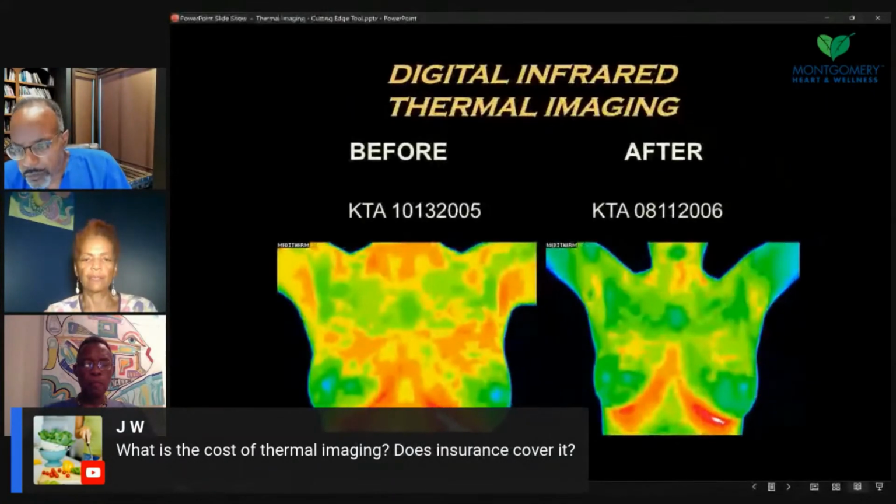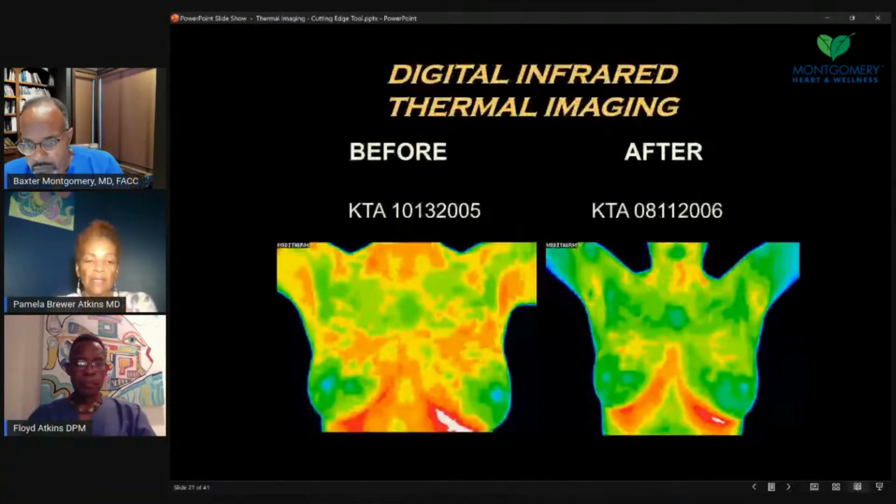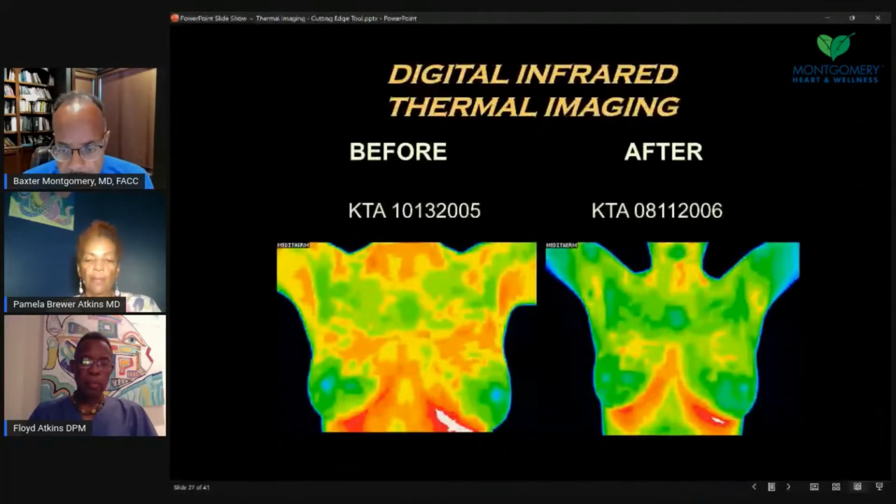Question about the cost of thermal imaging, and does insurance cover it? No, insurance really, we haven't seen it cover very well, so we don't have a track record with that. Many times a breast screening can be $200 or slightly less. It's not extremely expensive. If you want to do upper body with abdomen, it's a little bit more, but it is not usually as expensive as MRIs and some other more advanced imaging.